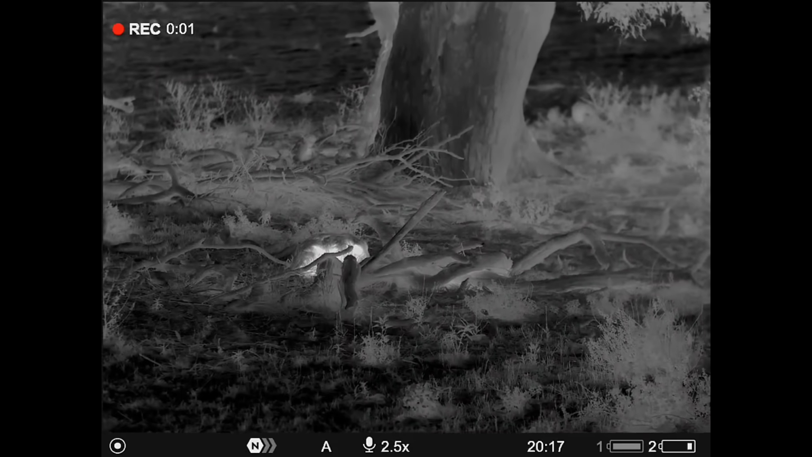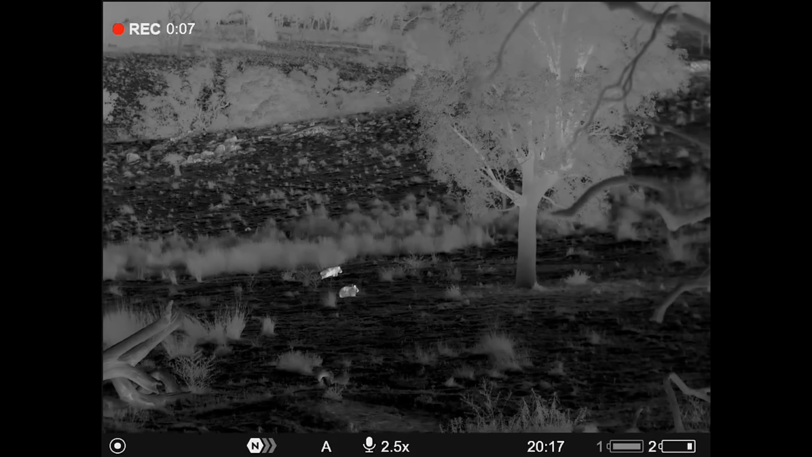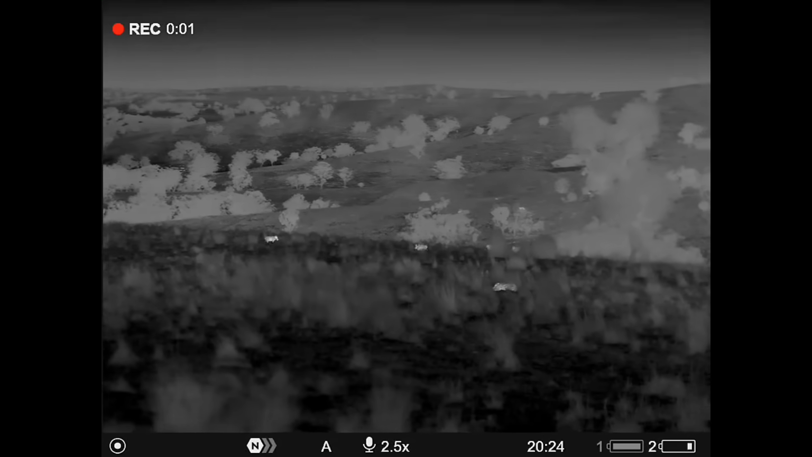I'm up on this hillside. I've got a wombat here laid up, I don't know, 10 metres away. He doesn't care about me. Another two out there. There's plenty of them. That's the wind. Bloody thing.